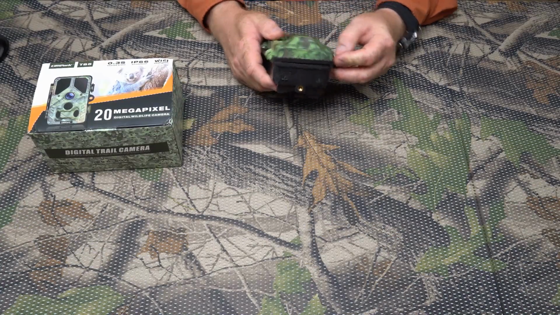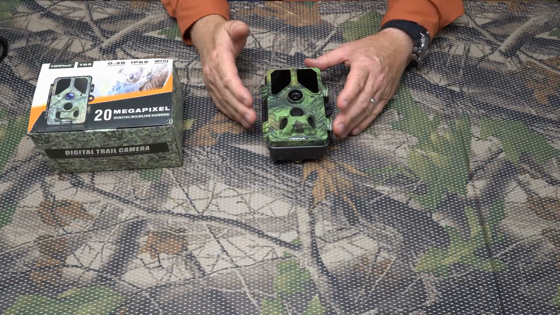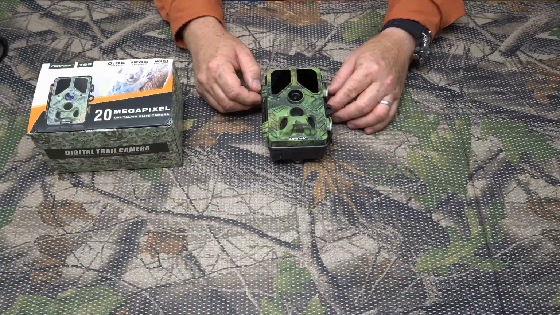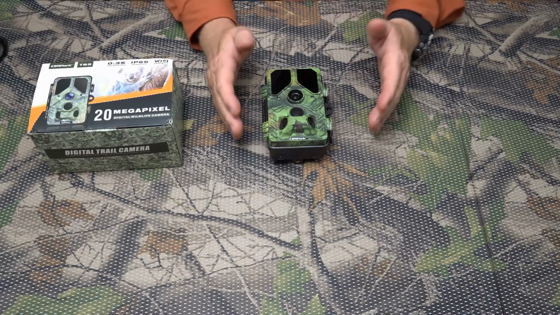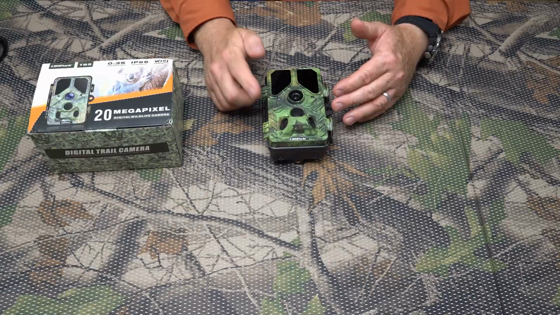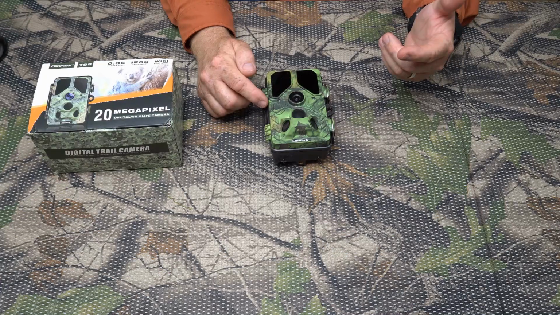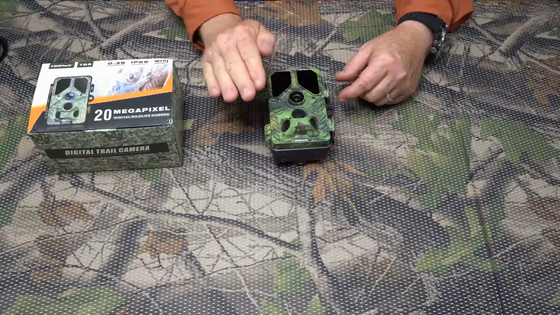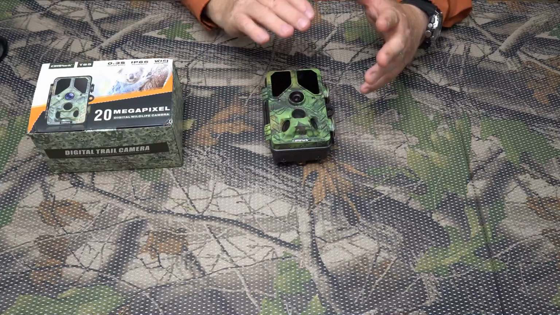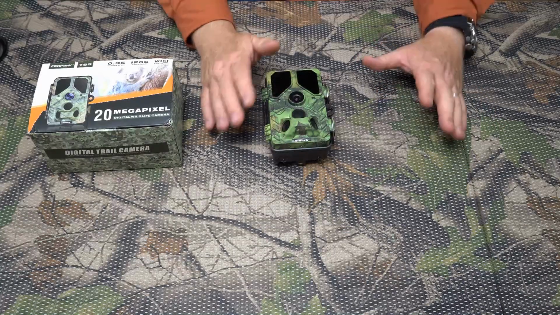Sensor-wise, let's talk about that. We ended up with 835 pictures, which means that the camera activated 167 times in a 16-day period. And I did not find a single time that this camera was activated that there was not a live animal on screen. It activated with things as small as cottontails and as big as deer. There was never a picture or video of something that wasn't there. There was always something there.